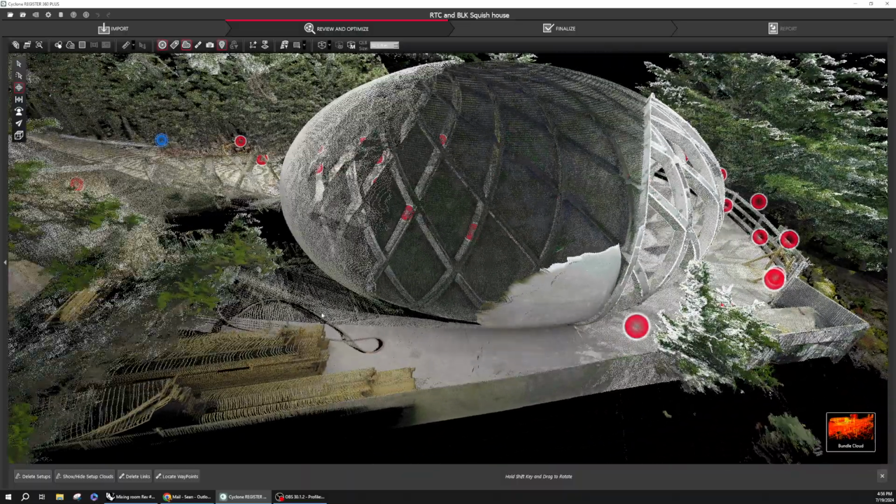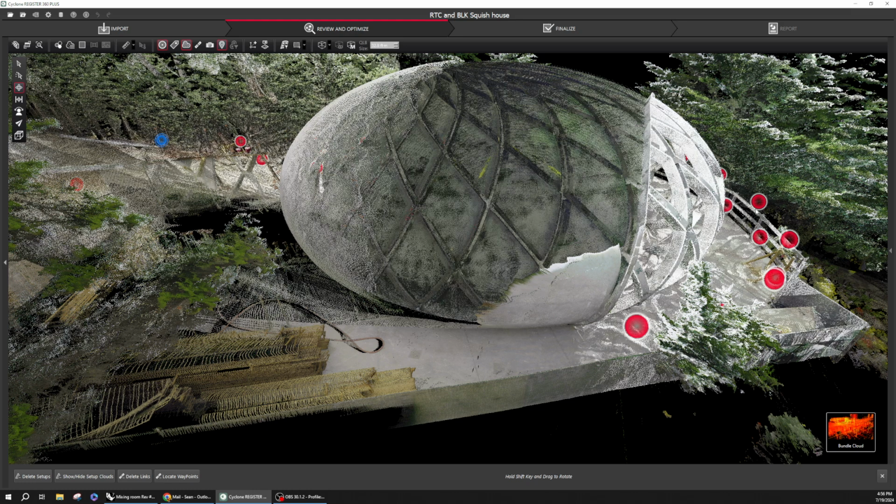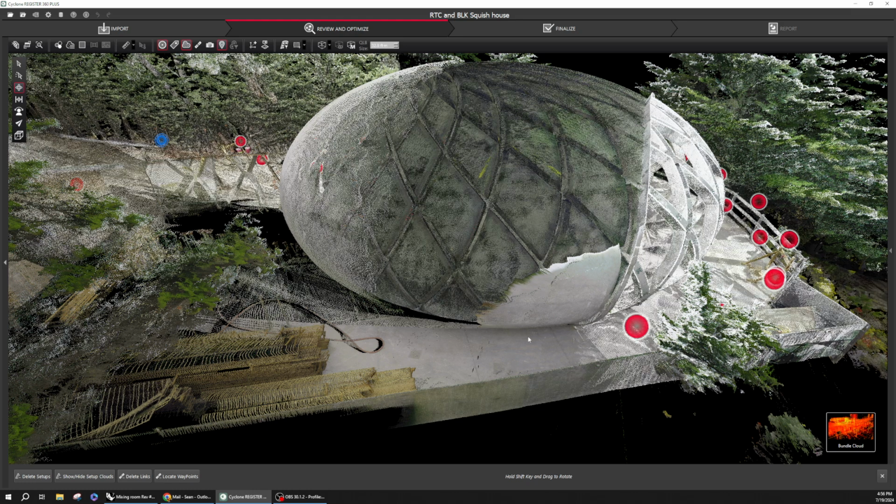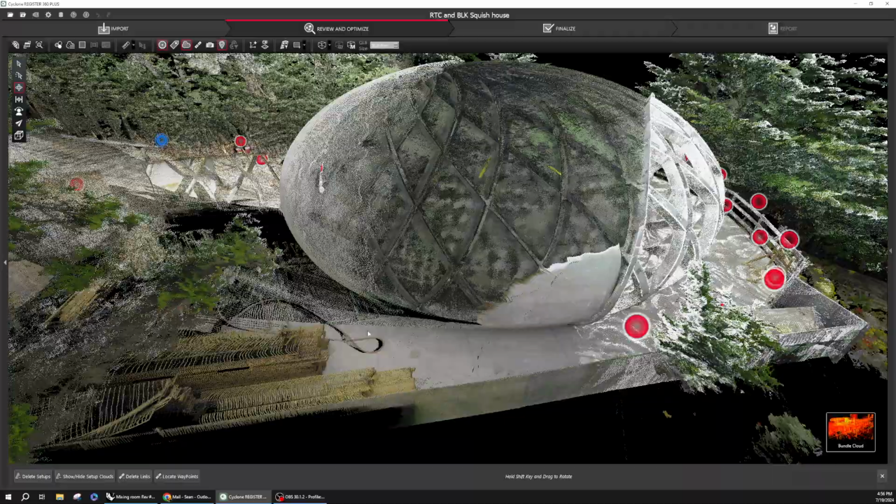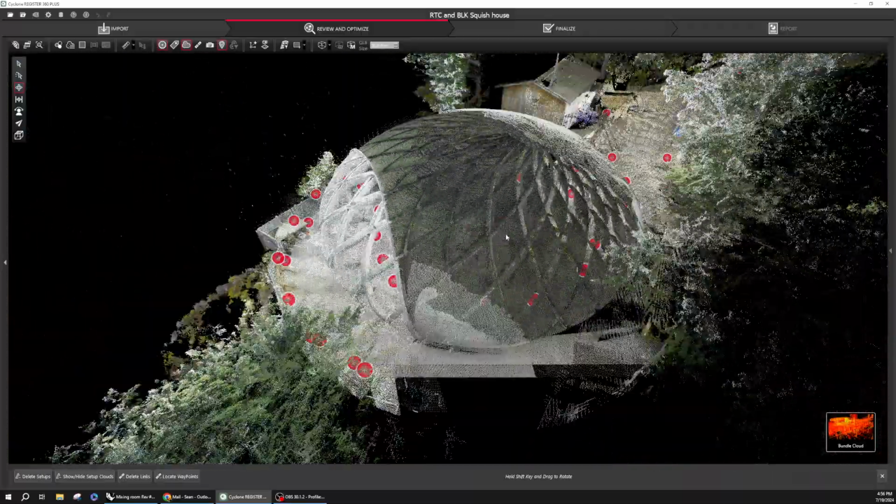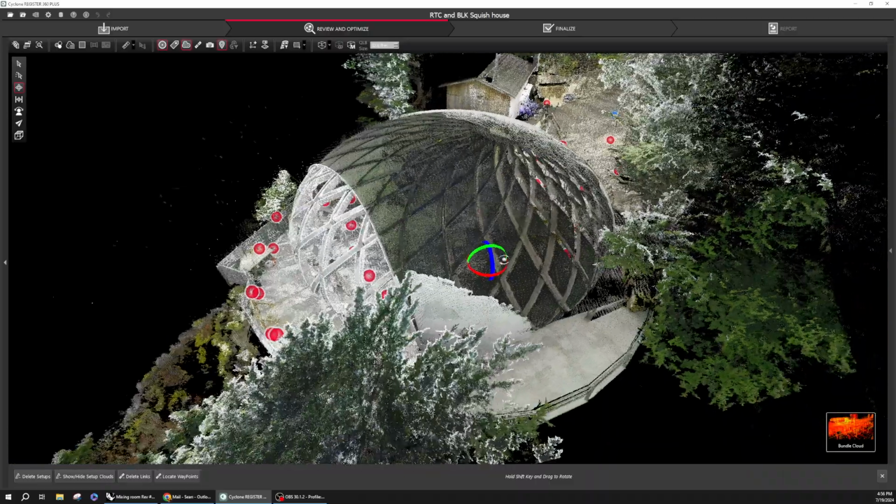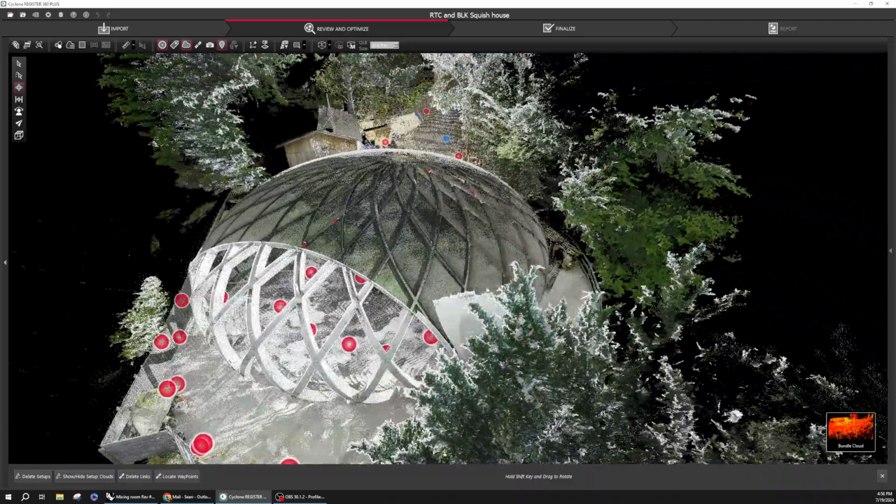This area here, I haven't linked together yet, but I have my other scanner that I brought down, and while I was doing these with the larger scanner, I did this area here and this area here with the smaller scanner. It's going to have less density on the point cloud, but these areas weren't as important.